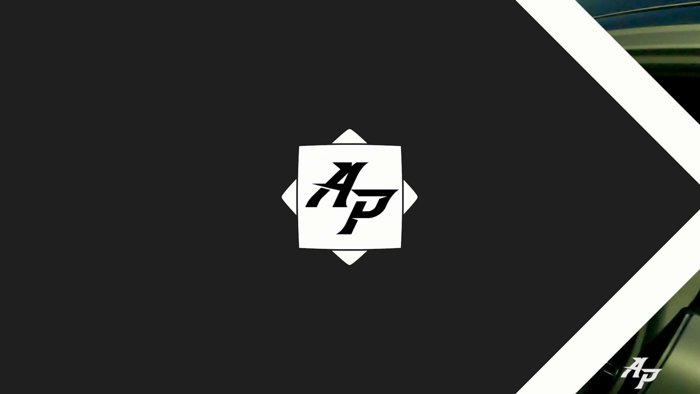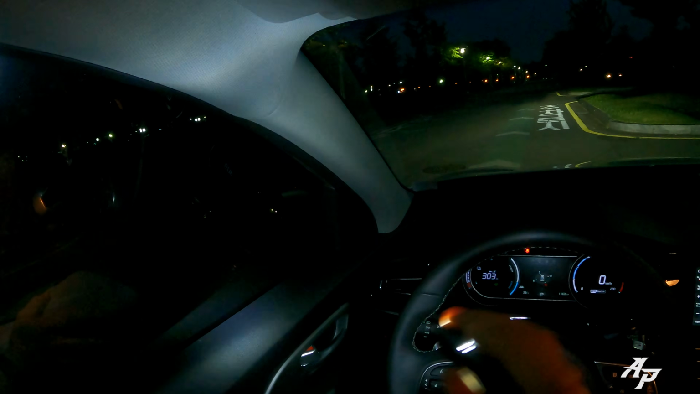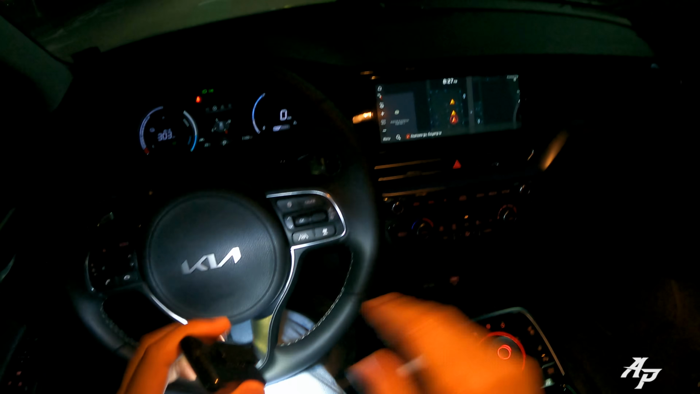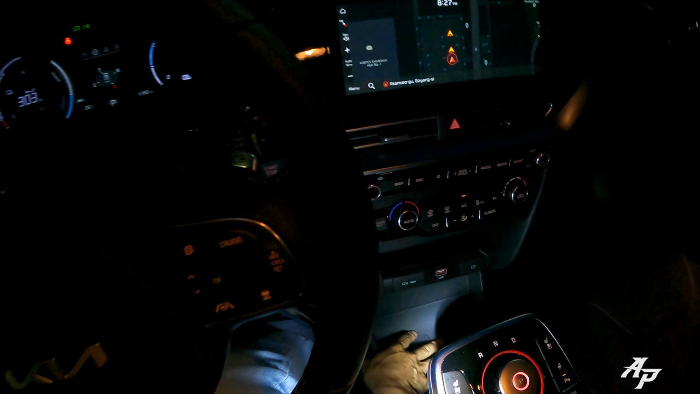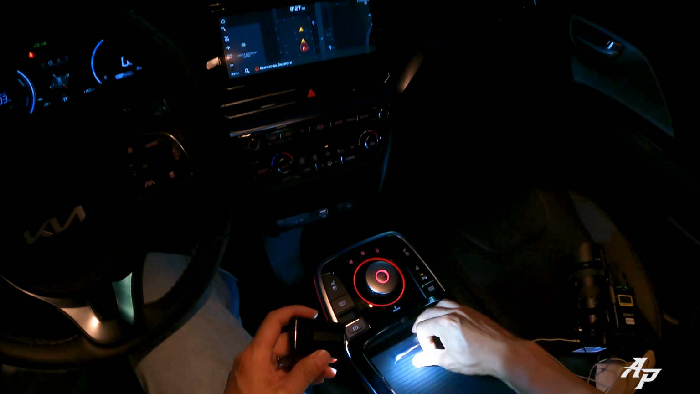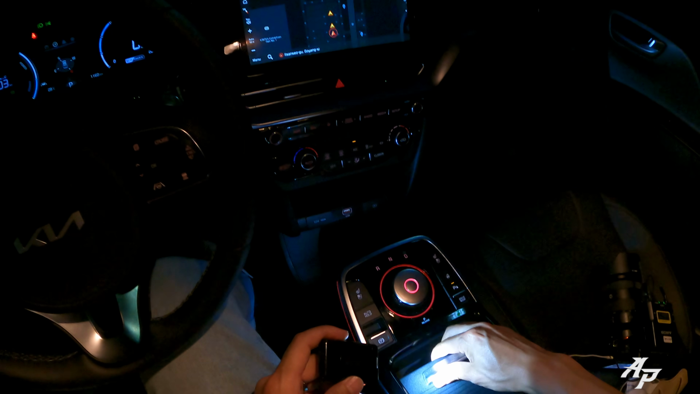Okay, now let me show you the car from the driver's seat. Looking at the car from the driver's seat, it's pretty much the same. We have lots of hard plastic, but thinking about the price, I think it's pretty all right. Large storage area here, and even here. And it closes everything. So, ooh, oh my God.